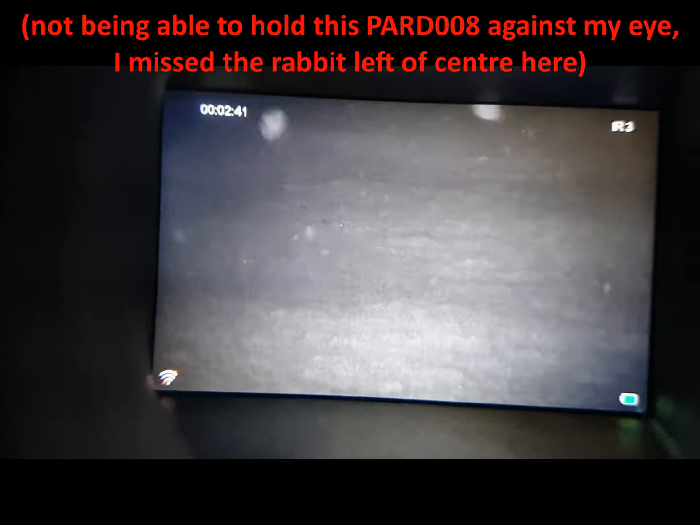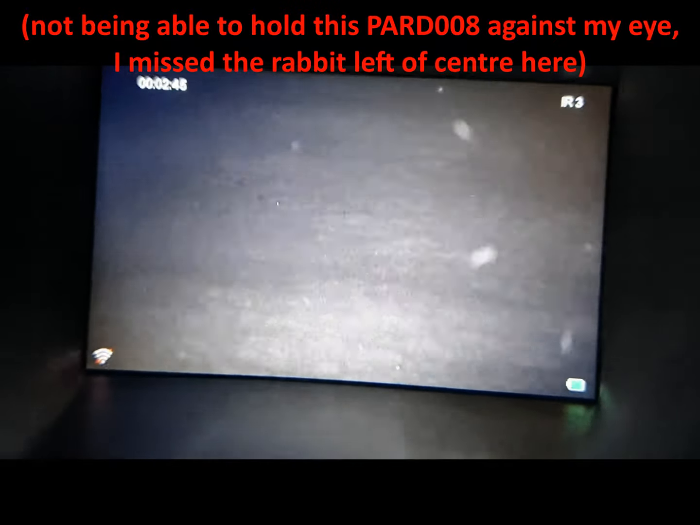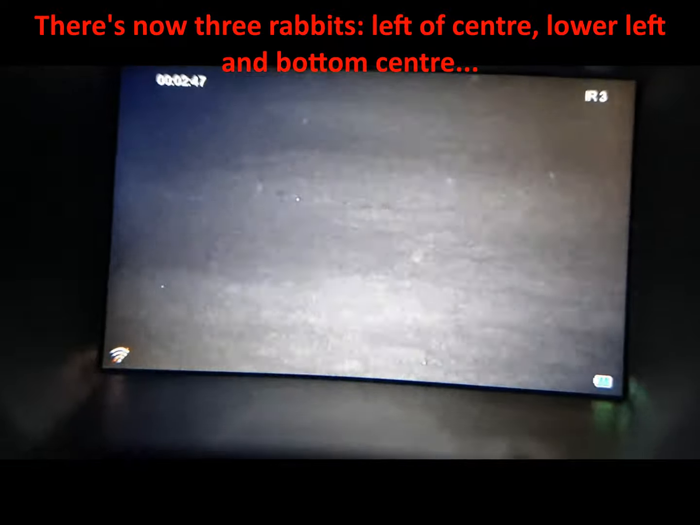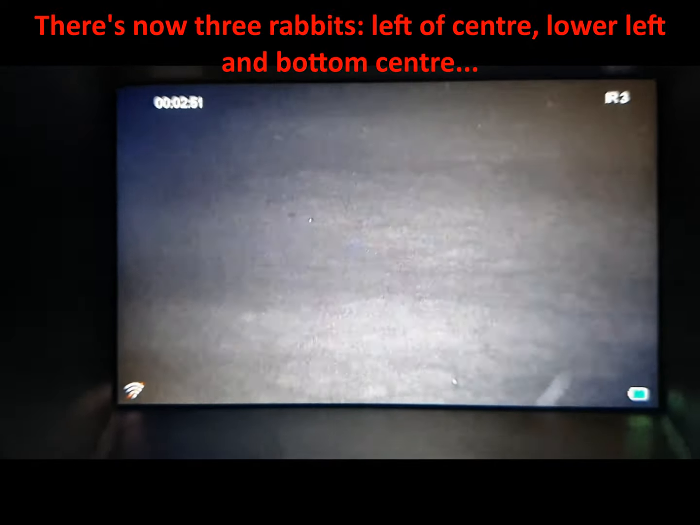And what we need now is a rabbit to do a tap dance across the middle. Come on, bunnies, where are you? Oh, there's eye shine just left of centre. And there's bottom left as well. There's one right in the middle there at the bottom. Oh yeah, there's one there as well.